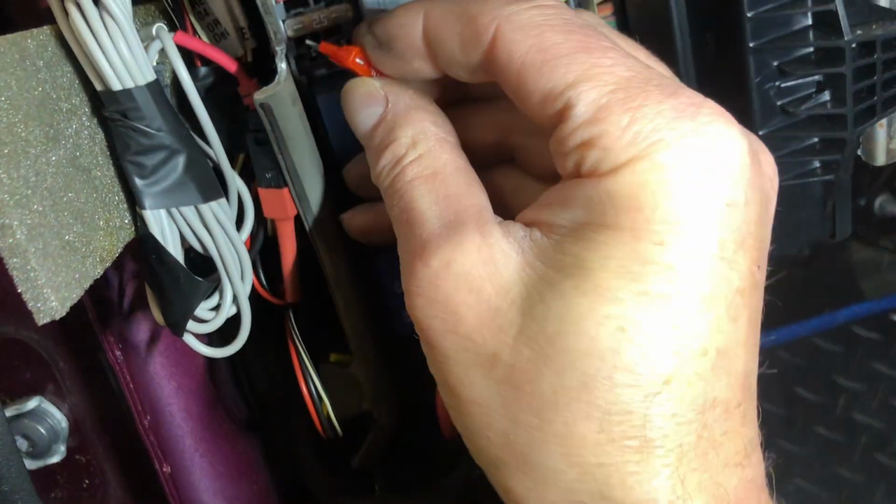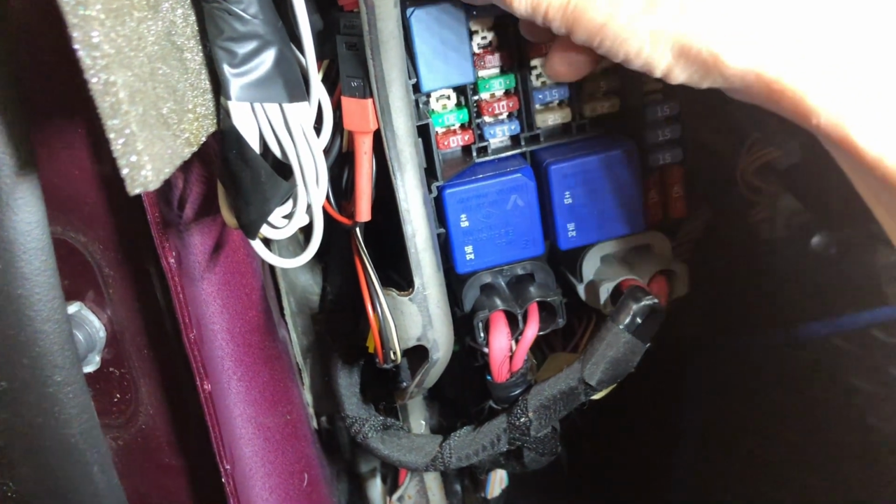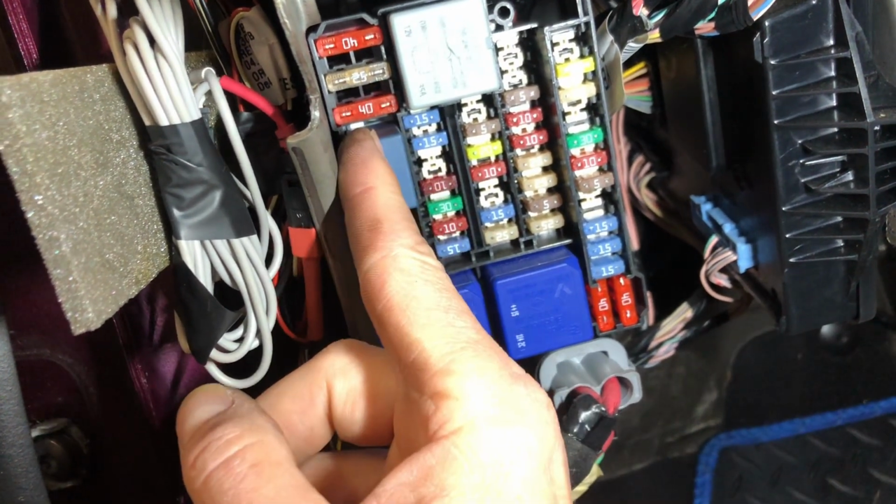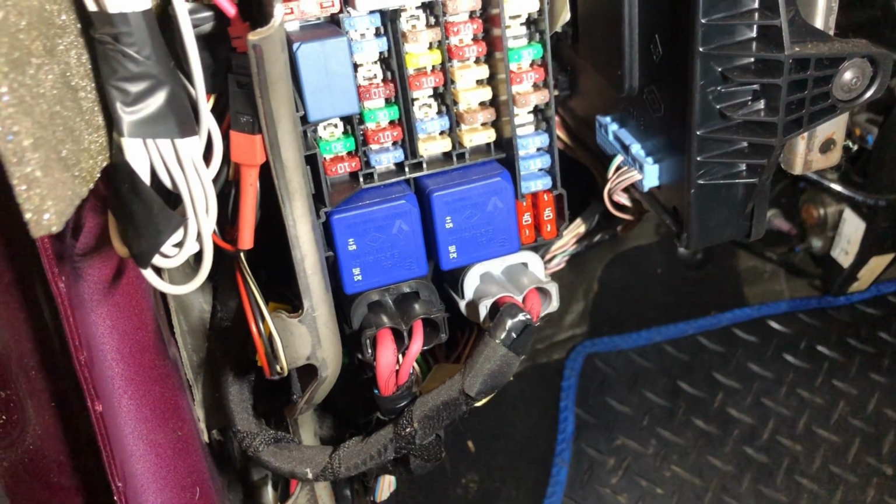Always remember, this is really important when you're working on fuses and fuse boxes. If you take a fuse out, for the love of God, make sure you put it straight back in the same hole as you got it out of. Don't have a visit from the fuse fairies.